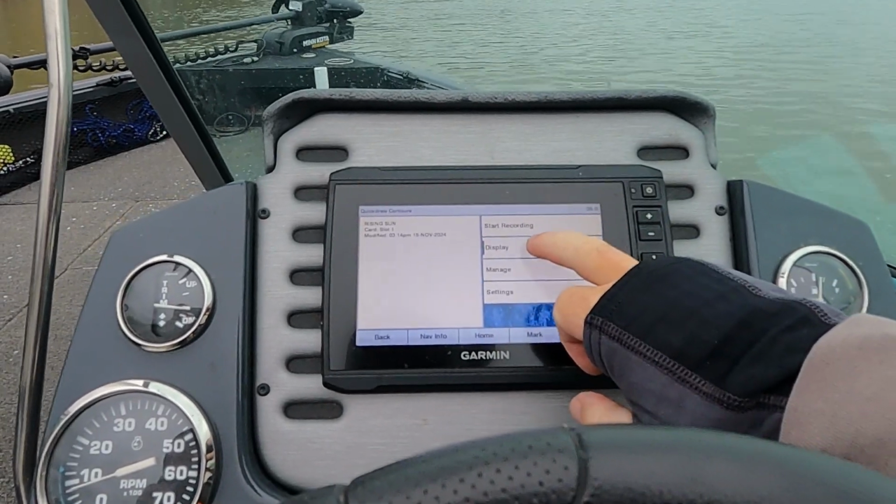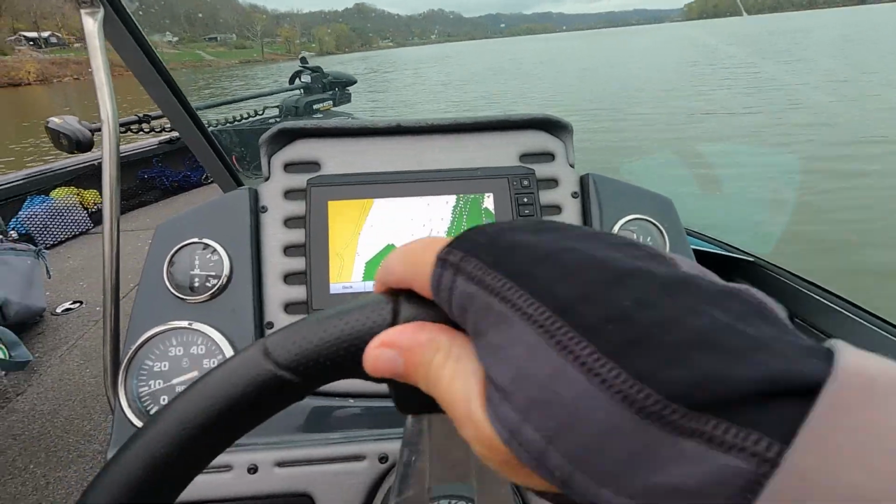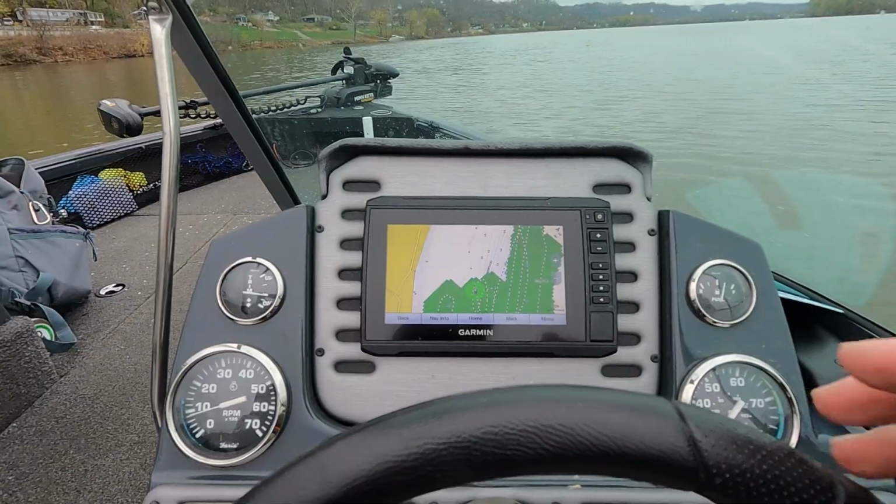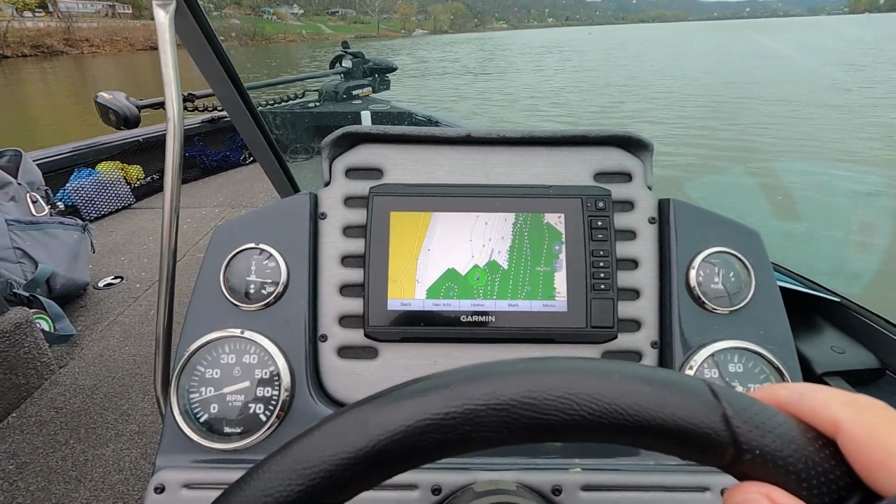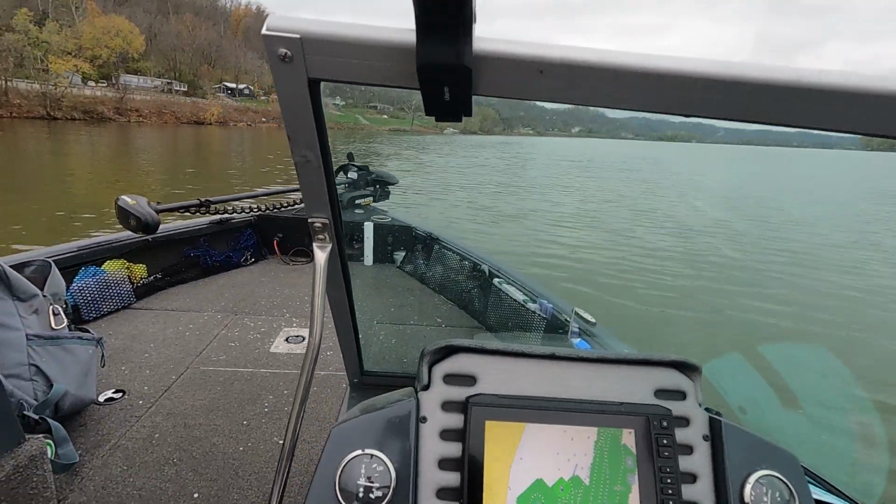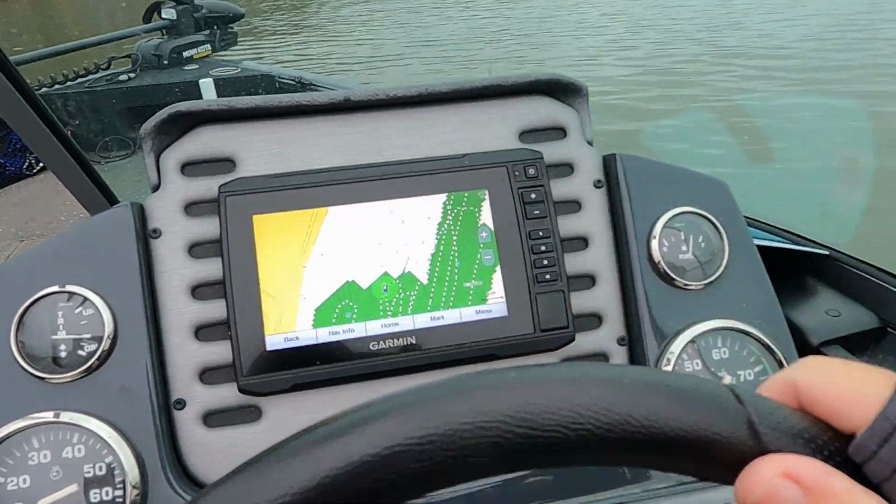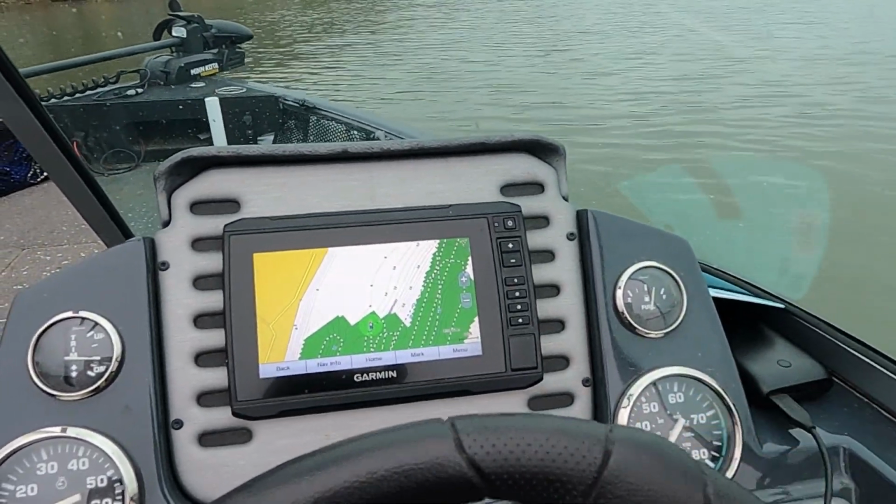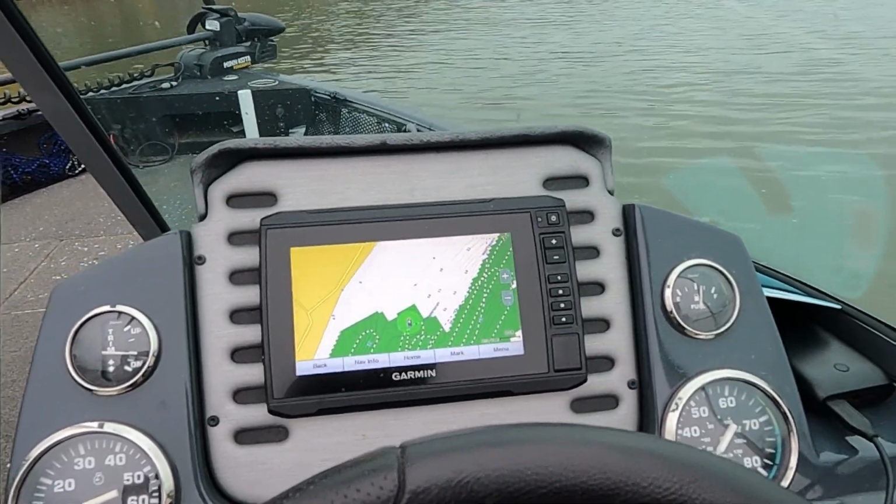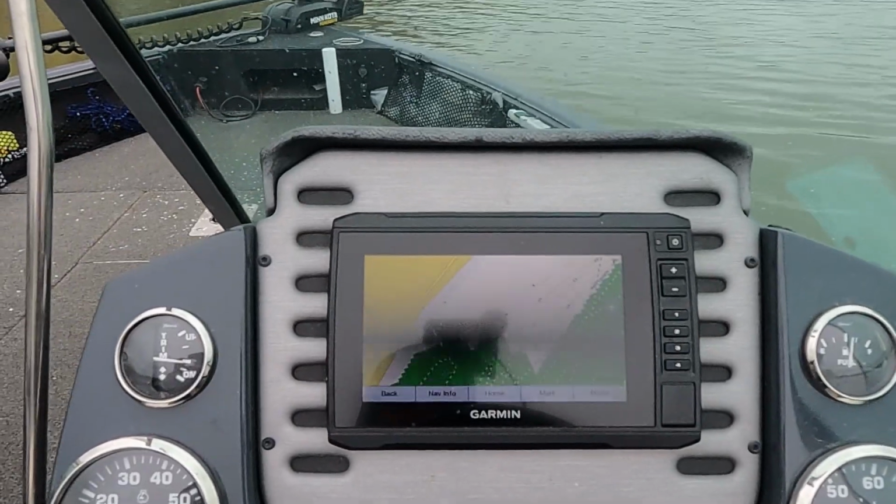I just turned my display off. Turn your display on, start recording. Once you are in record mode, everything turns green. I don't know why my GoPro keeps shutting off, but we're going to try this, see how it comes out. Can always remake it. But if you look right over in here, there's just nothing mapped. It says it's supposed to be 9 feet, and I know for a fact we're in 35 feet of water. So as we're going along, it's just going to start mapping.